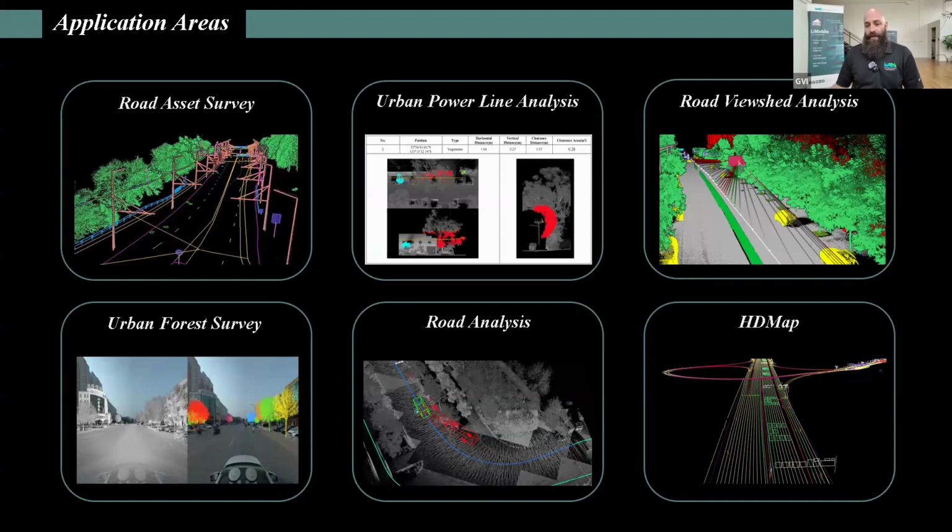And then on the right, we have the HD mapping, as I had spoken about before, which is a total understanding of the roads, the features of the roads, the lane lines, curbs. All of that can be extracted from a collection with LiDAR360MLS and the LiMobile M1.